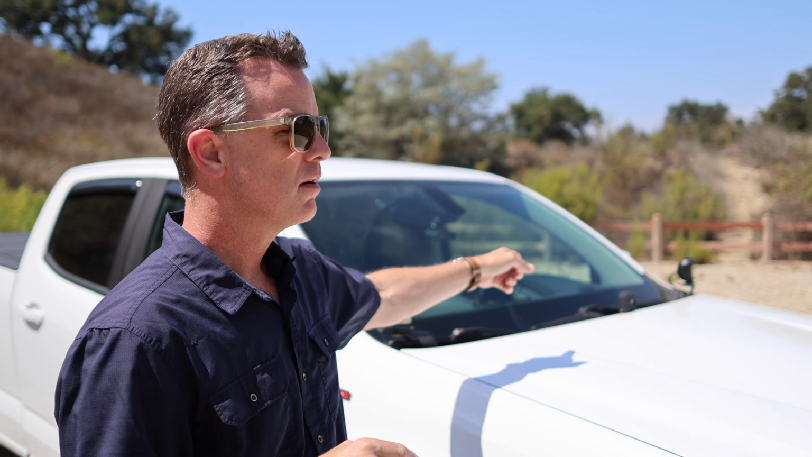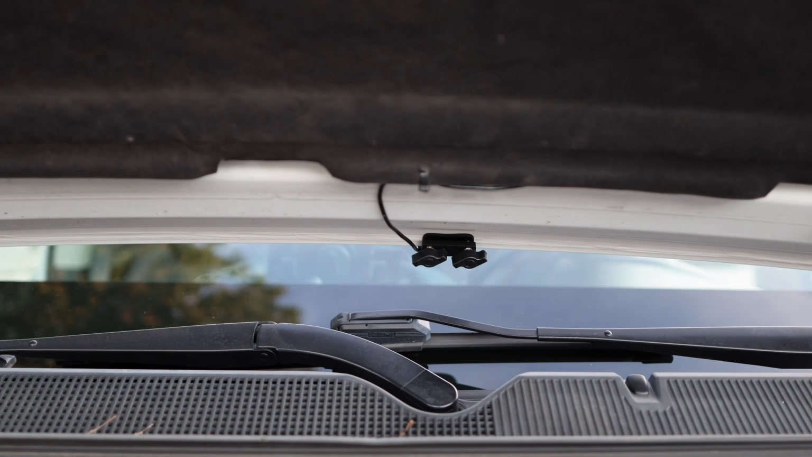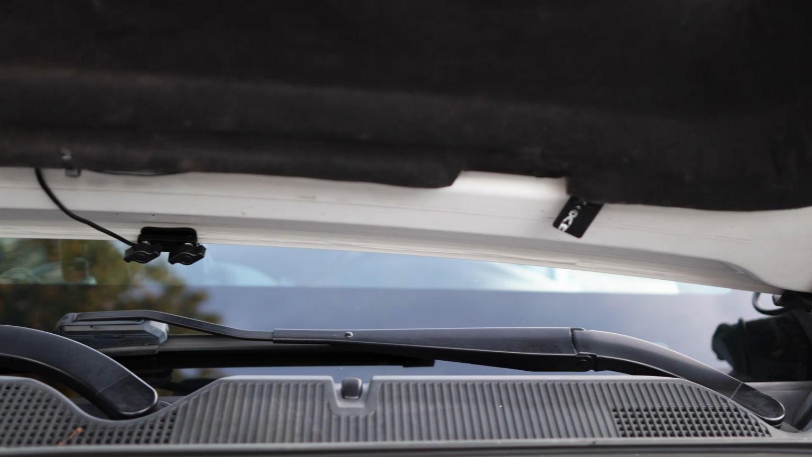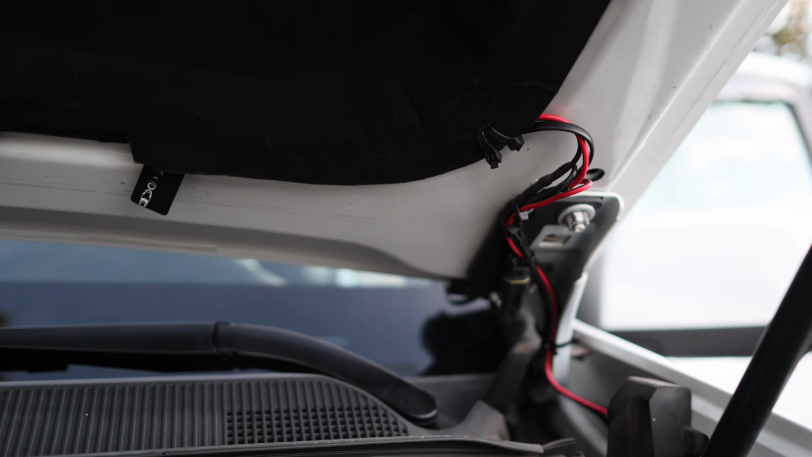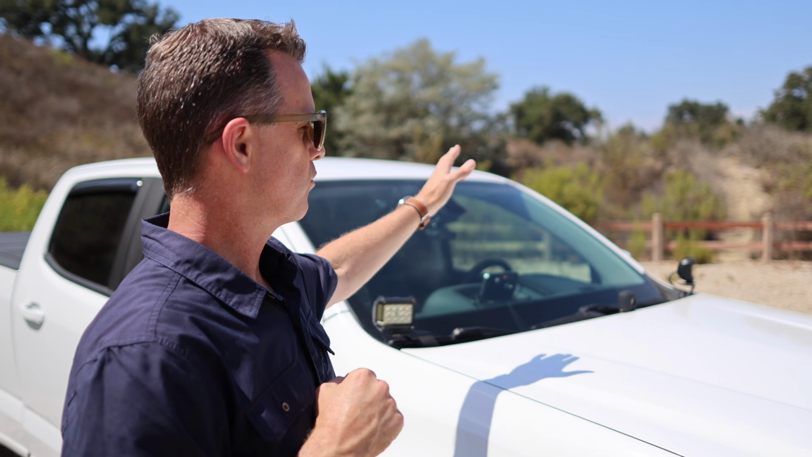Now, the most complicated part of this install is going to be running the wiring for the infrared camera, because you do have to get wiring from the cabin of your car to in front of the firewall, and every car is going to be different. So before you start doing this, you should probably look and see how your car is set up and how you're going to get that wire from inside the car to outside the car and do it cleanly.